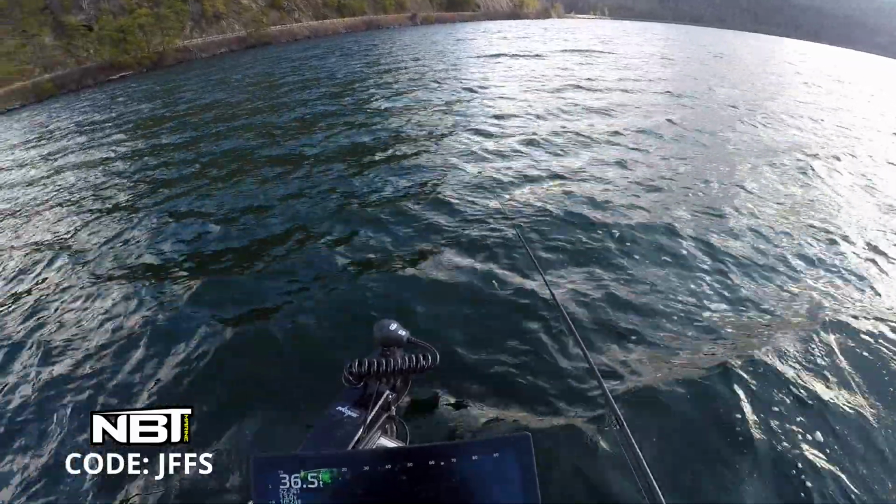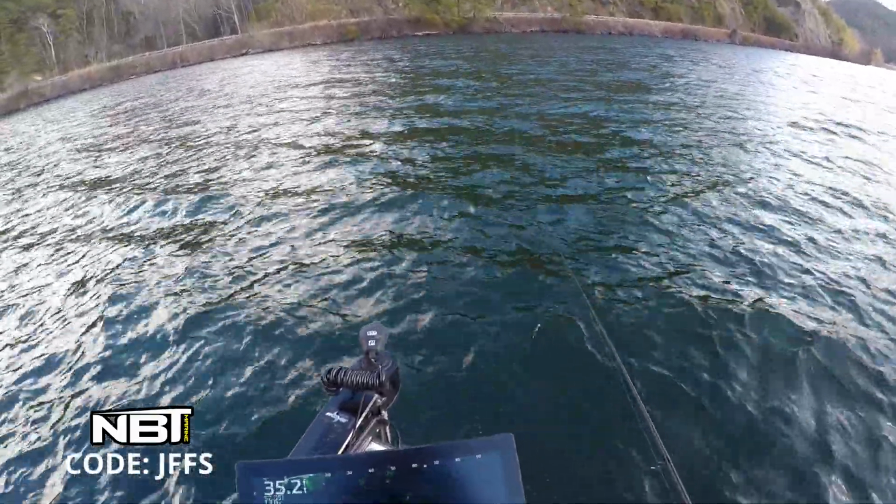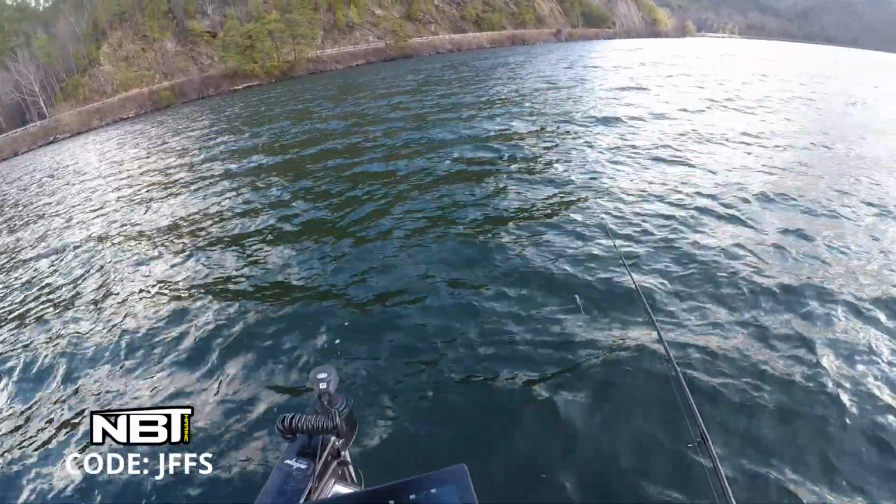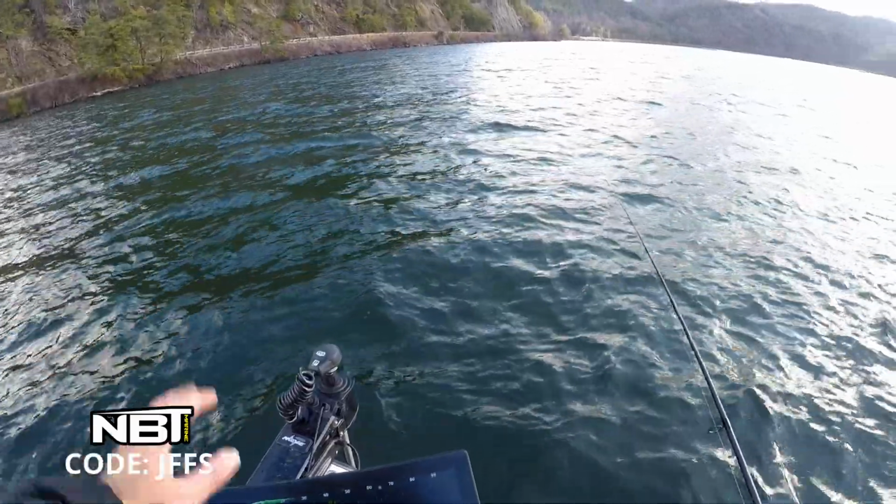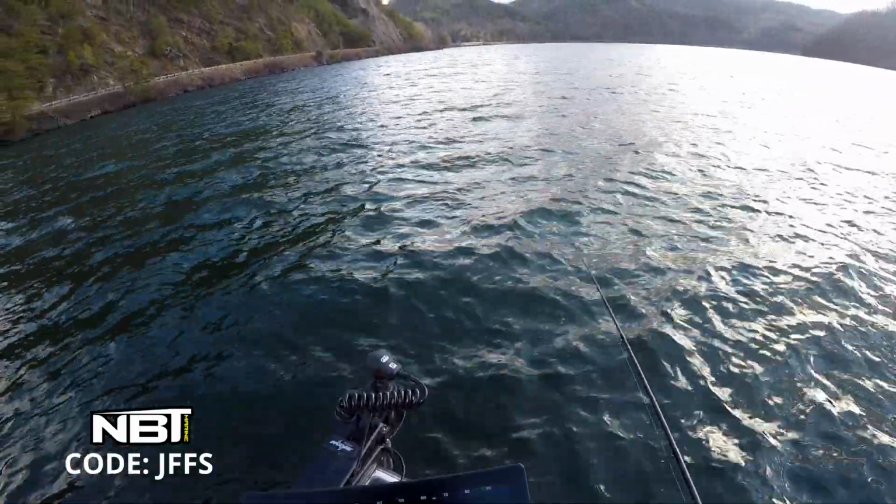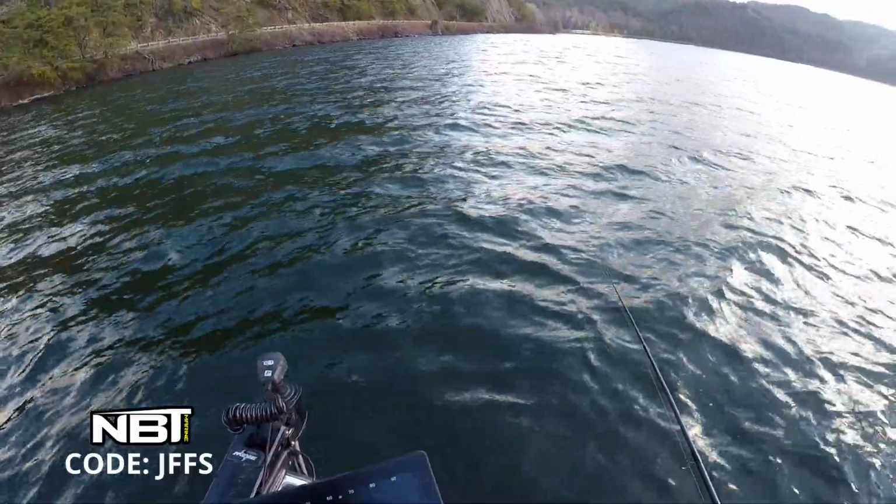But generally speaking, the best LiveScope days do have some form of clarity. Not all. I've caught a lot of fish LiveScoping in muddy water. But just generally speaking, the cleaner the water, the better the fish's senses are to their surroundings. They see a lot better. I tend to think they're a little smarter just because of that water clarity. So that's why it's important to look at all the details when you're live scoping.